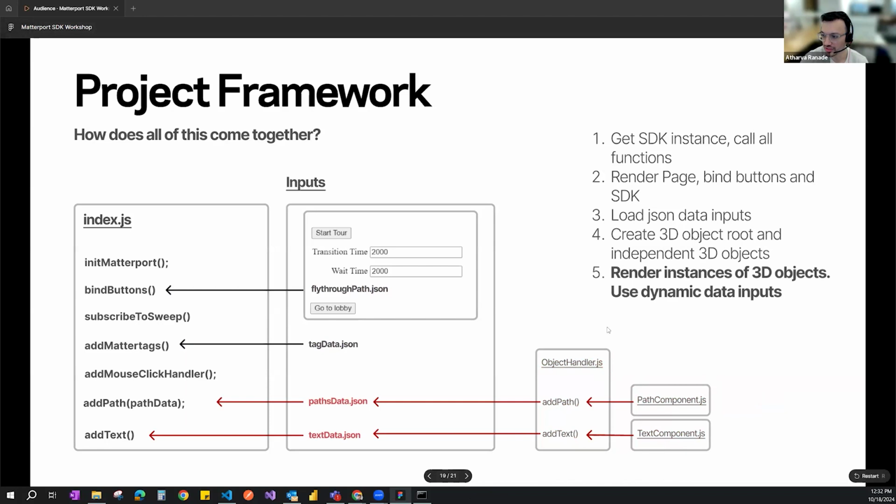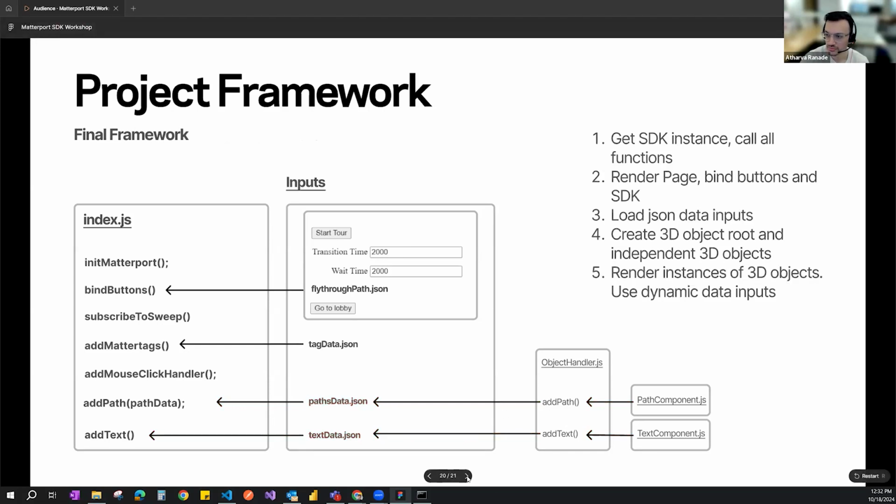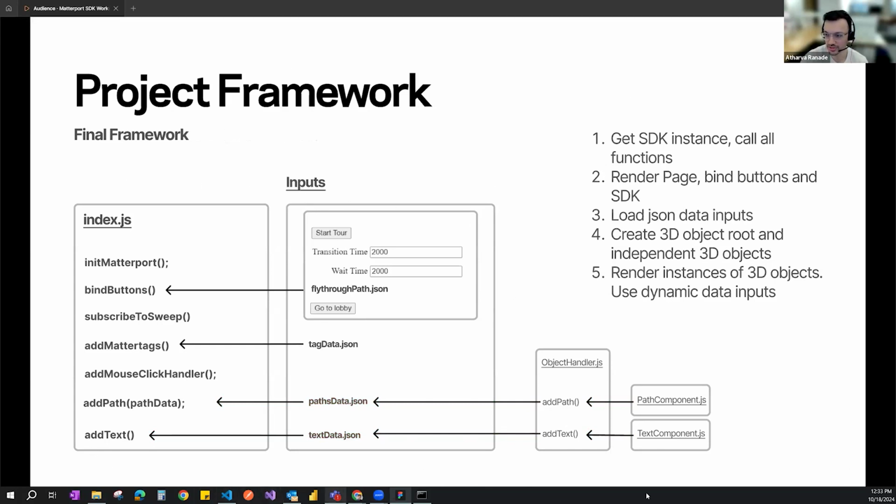And then with this being set up in a more generic format, we can then use the paths.data JSON and then the text data JSON to specifically feed where we want to add the path and where we want to add the text. So this is just an overall framework on how each of these components and functions are working together, and how each of these inputs are bound to which of these functions that we're calling.